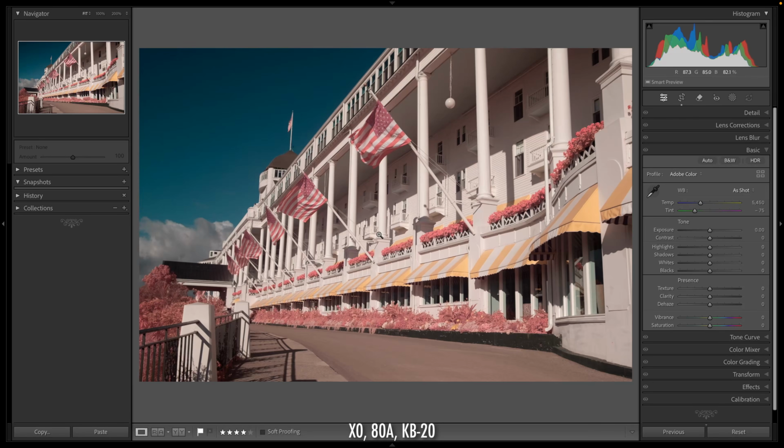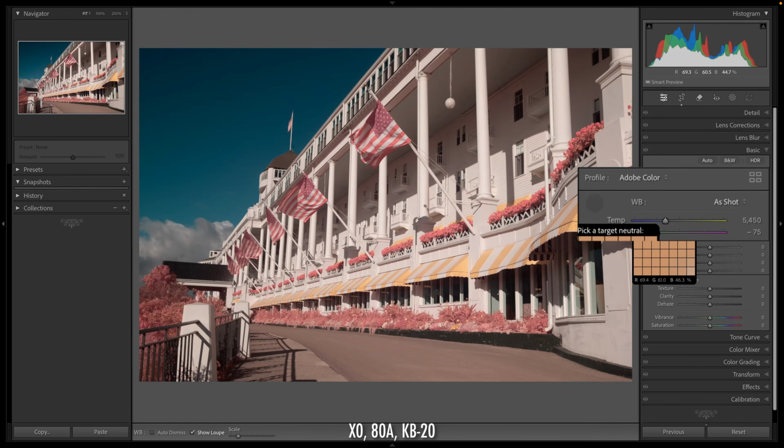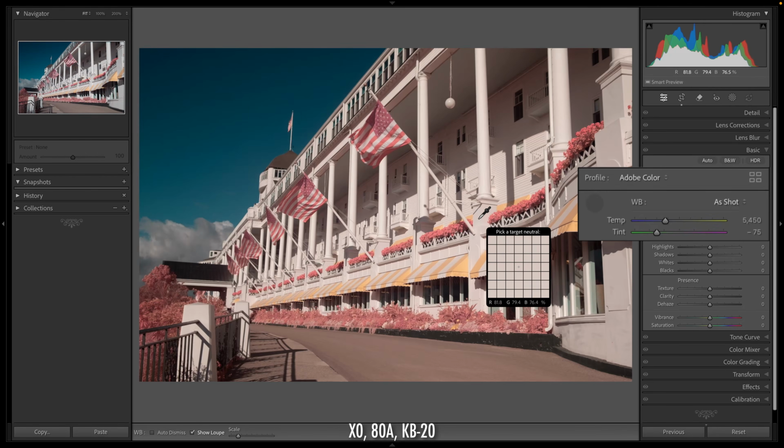Let's look at editing an image shot with the K0 stack, then one with the K1 stack. So this image was shot using the K0, the KB20, and the 80A. Currently, we have the default Adobe profile set up, and we can try to set a white balance. So I'll grab the white balance picker. Fortunately, in this image, I have plenty of targets to set a white balance, so I'll pick this column, and we can see here that we have a pretty good white balance.